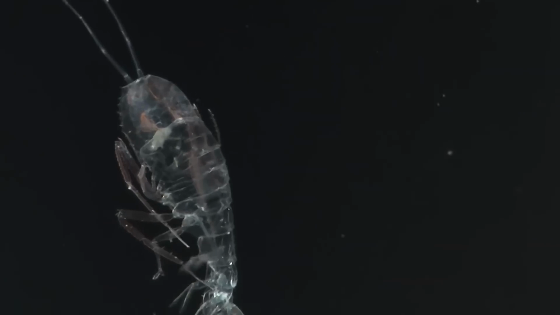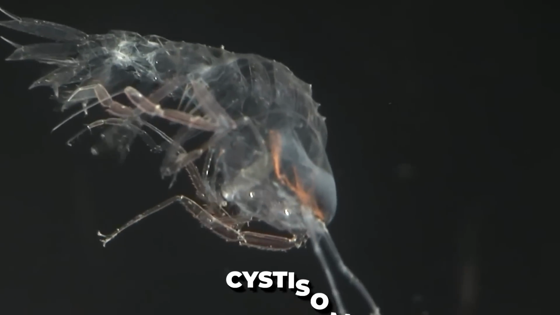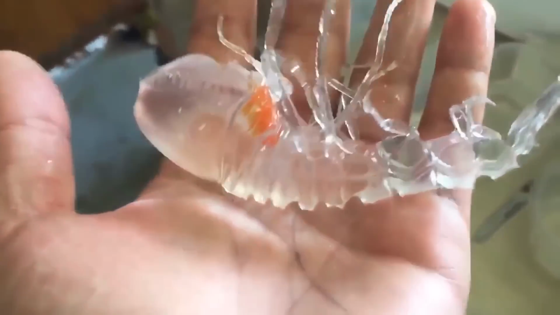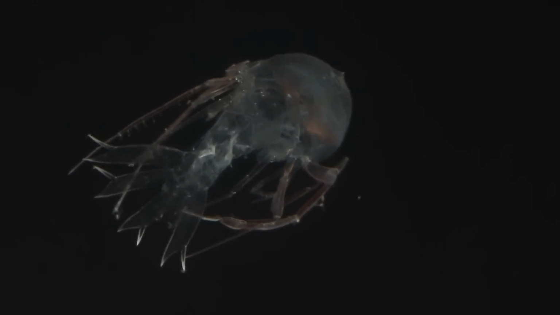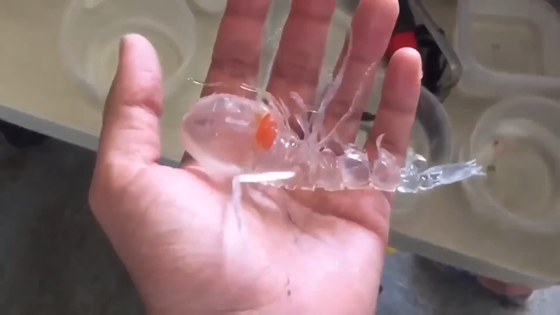Cystosoma. What may appear as an incredibly creepy thing to you is actually a creature called a cystosoma. These are the world's most transparent animals, and yes, they do look peculiar. If you're thinking it's a prawn, it's not. Cystosoma belongs to a genus of marine mud flatworms, but it's distinct from all others based on its appearance.